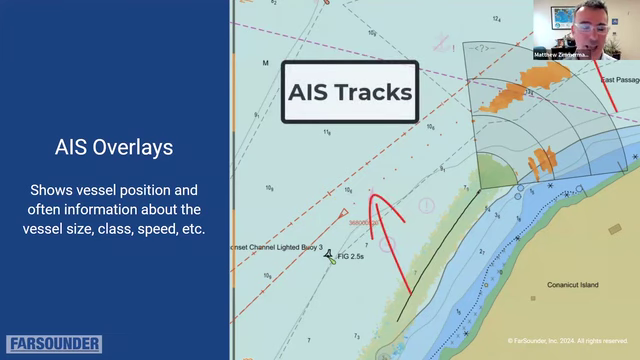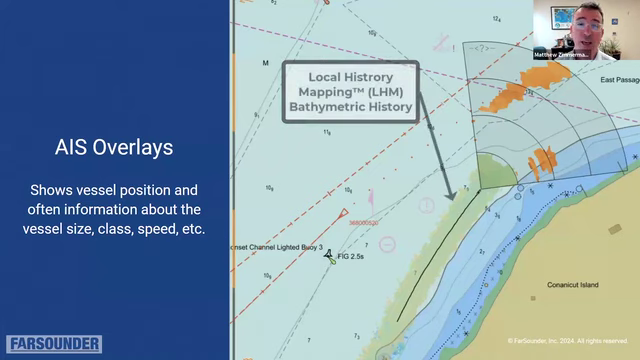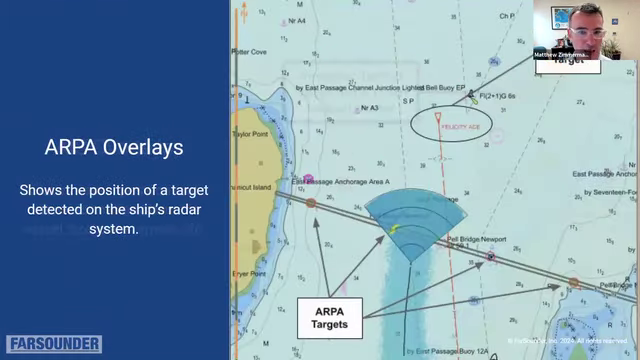So having the AIS overlay lets the operator very quickly correlate, hey, these aren't obstacles, this is bubbles from a passing vessel. Equally important when looking at uncrewed systems, having that AIS information to compare the multiple sensors and get a good understanding for making navigation decisions. Similar to AIS, our software also supports ARPA overlays operating in a similar manner.